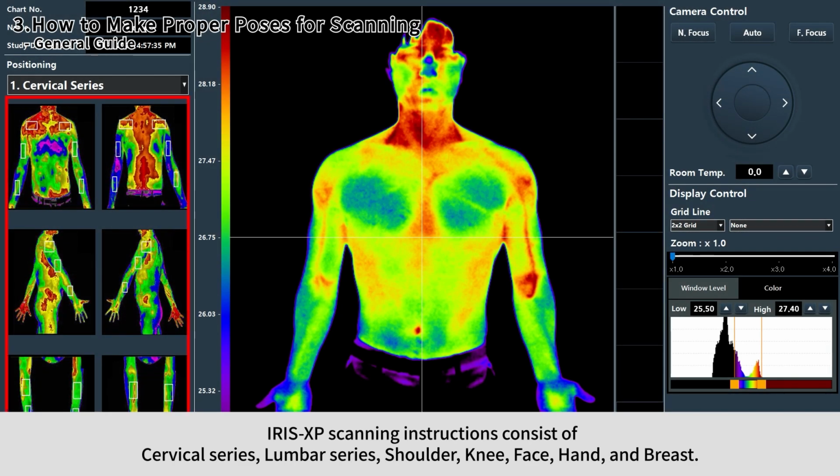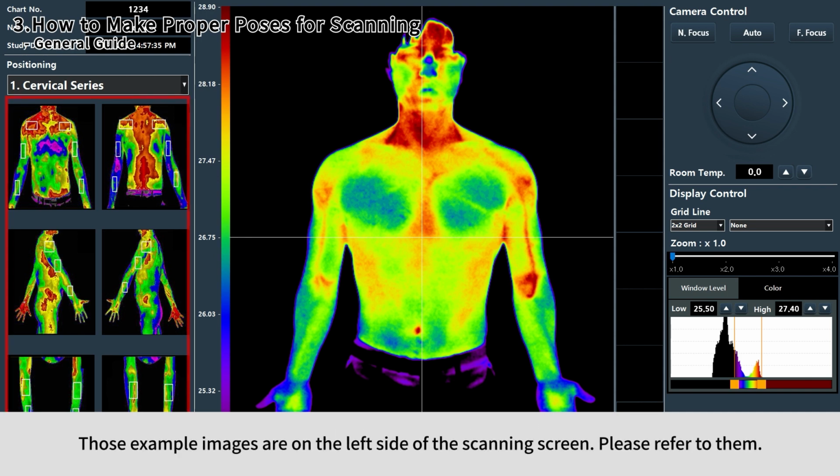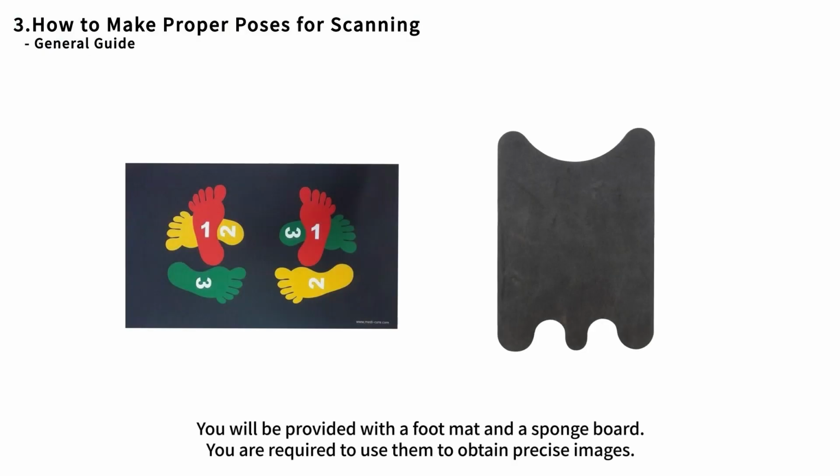Iris XP scanning instructions consist of cervical series, lumbar series, shoulder, knee, face, hand, and breast. Those example images are on the left side of the scanning screen. Please refer to them. You'll be provided with a foot mat and a spongy board. You're required to use them to obtain precise images.